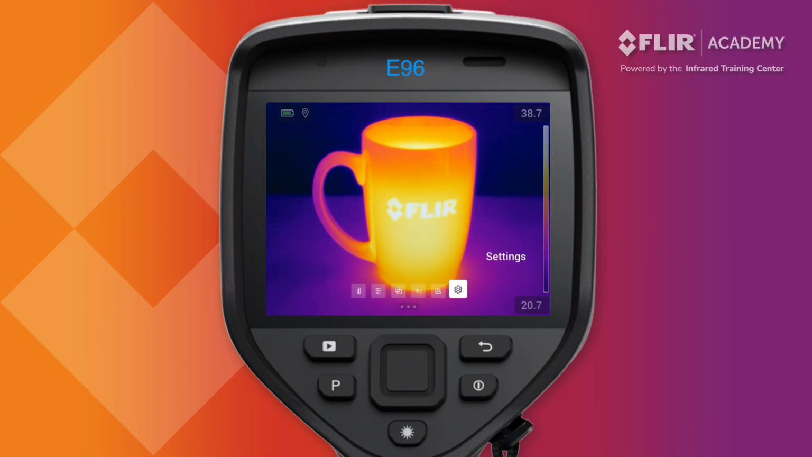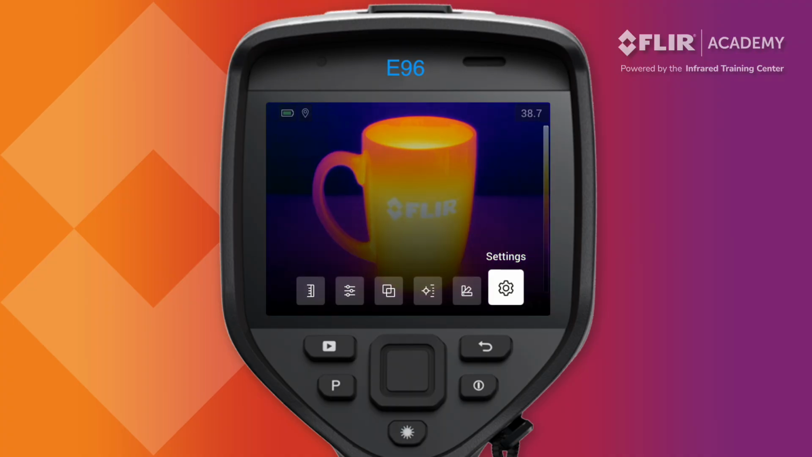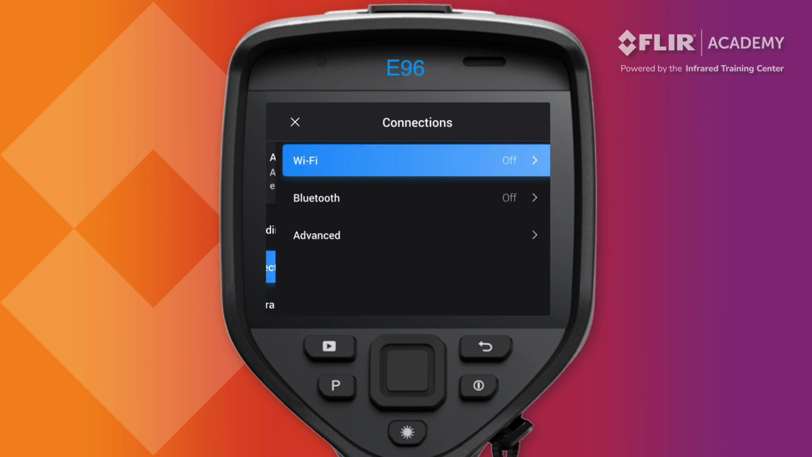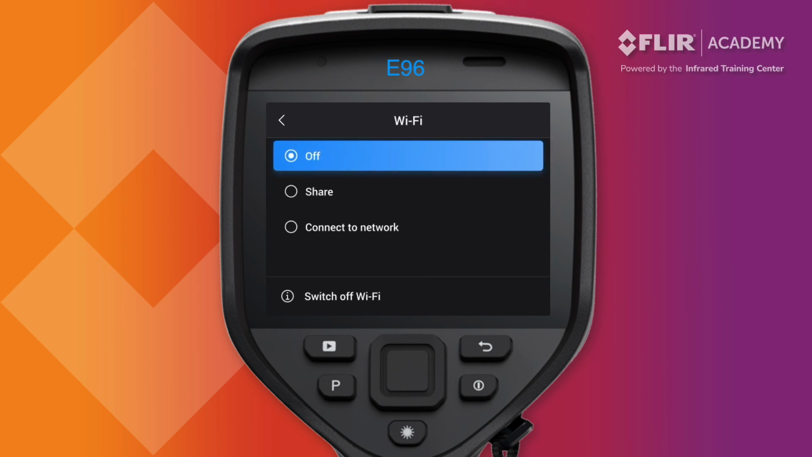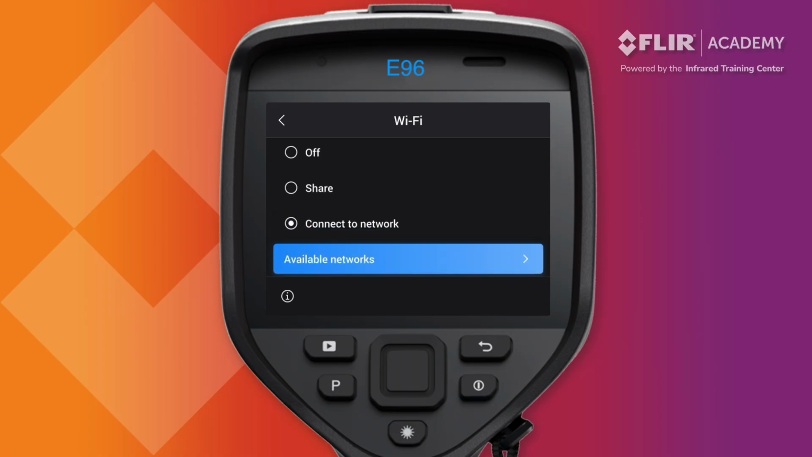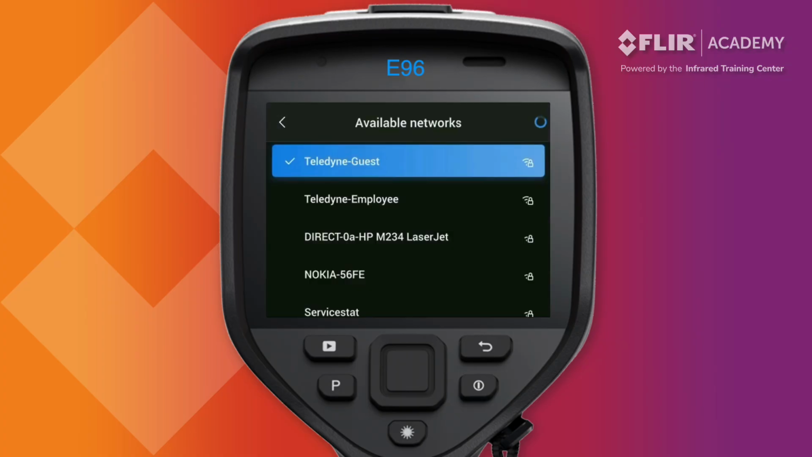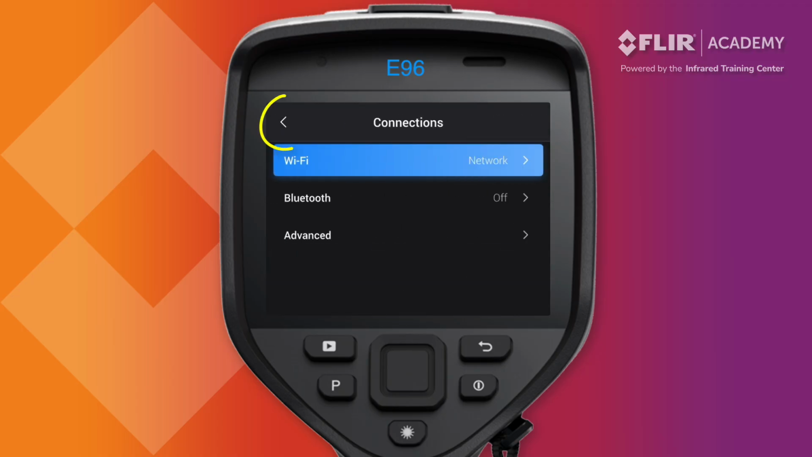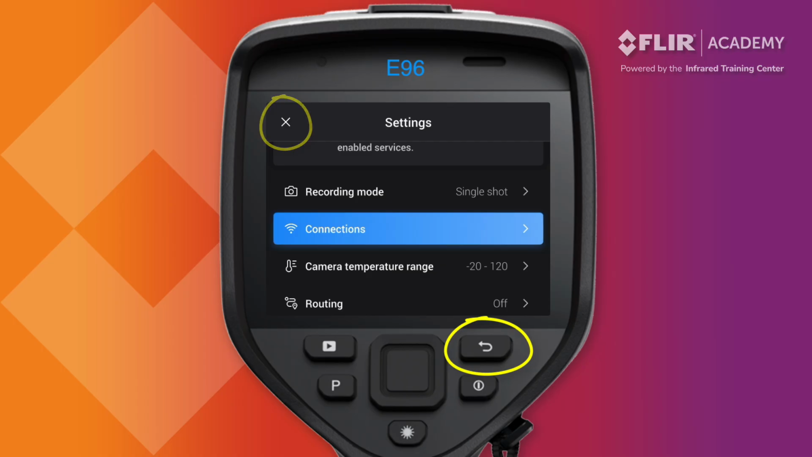This includes access to Flir Ignite and Asset Link. To connect your thermal camera to Wi-Fi, go to the main menu, select Settings, and tap Wi-Fi under Connections. Select Connect to Network, and then look through the available networks. Once selected, enter your password to connect. After a Wi-Fi network has been selected, use the back arrow or the back button to navigate back to the main settings menu.